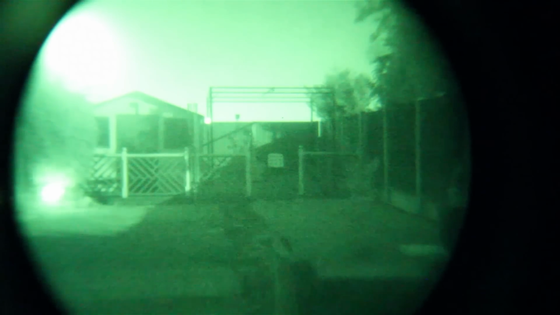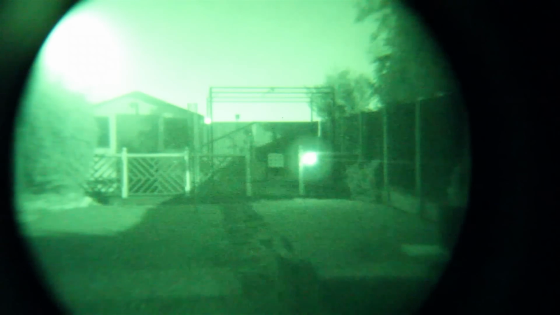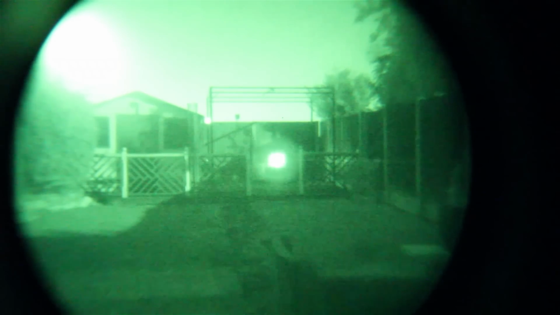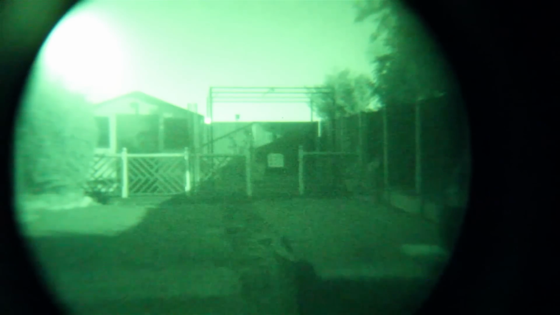If we just put that into that little dark area underneath that bush, you can see that it is lighting it up, so you could almost use this as a very small IR illuminator if you were looking into some small corners or something like that. It really does have to be very, very dark for you not to be able to see through these devices. As you can see by the naked eye, I can't see towards the end of the garden at all, but through this it's really, really nice and clear.